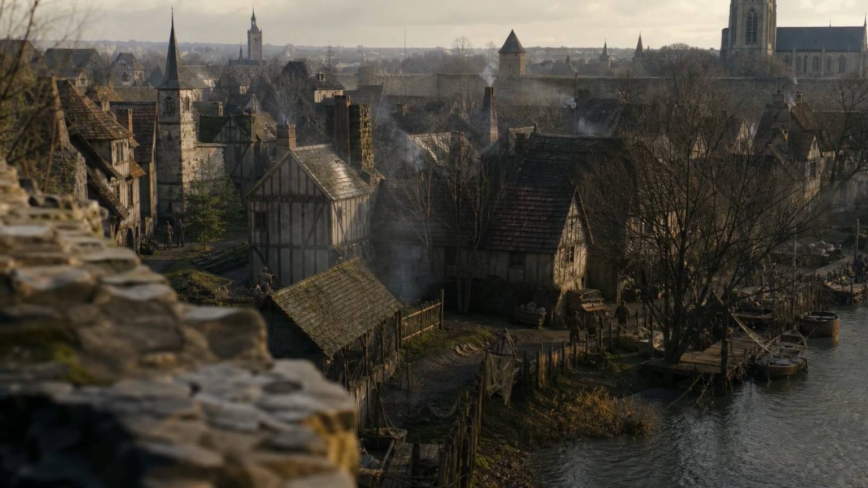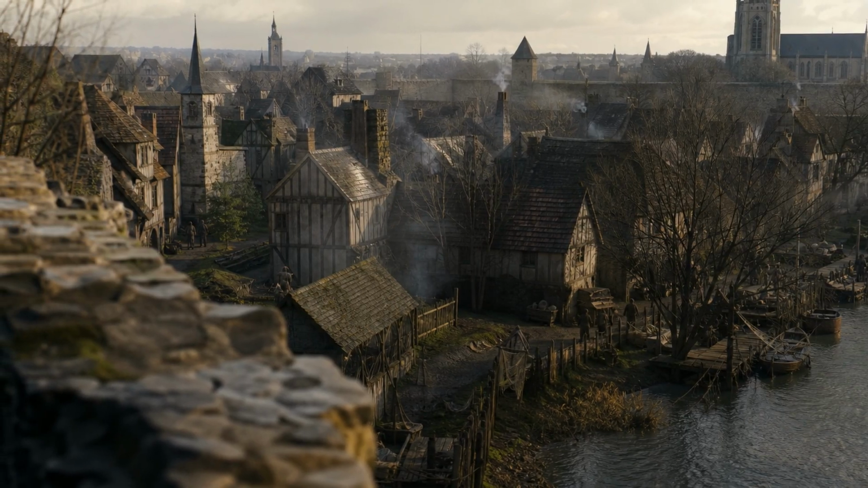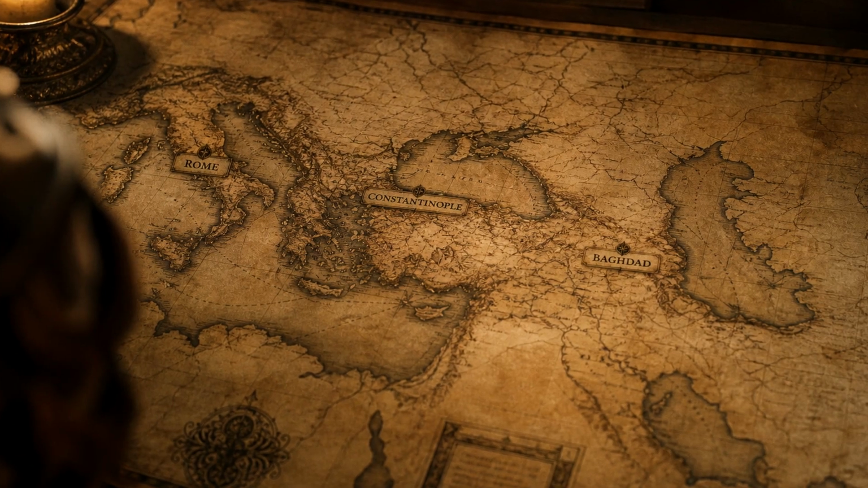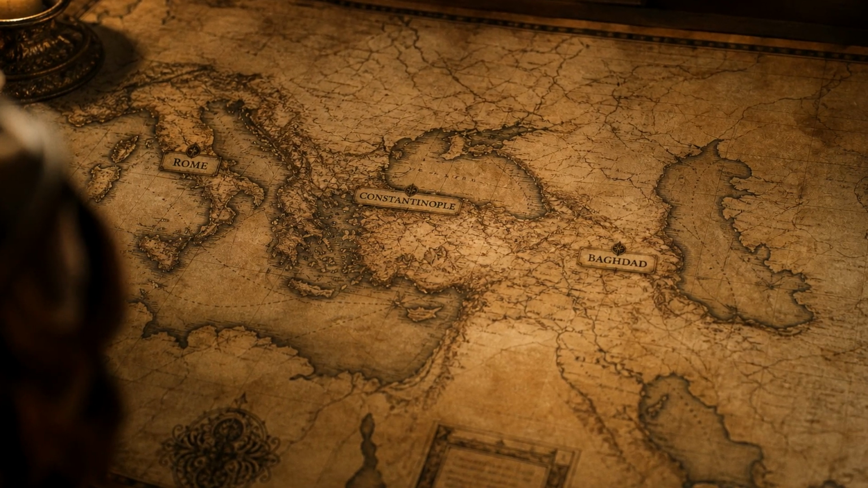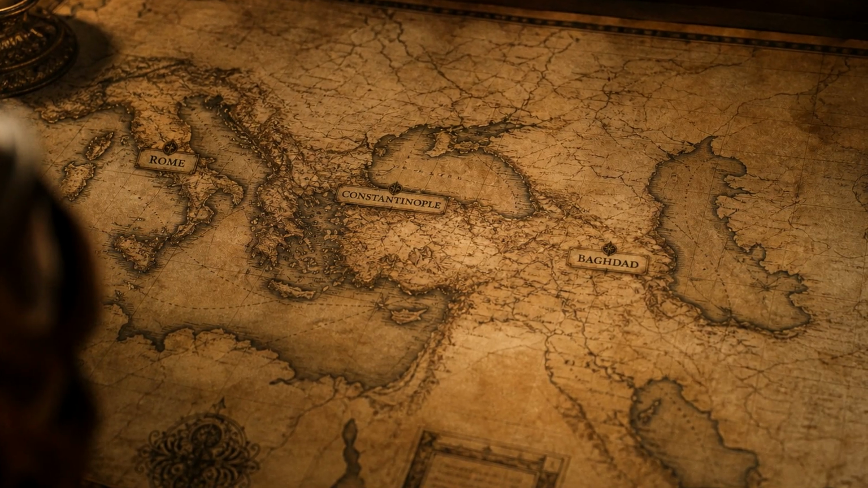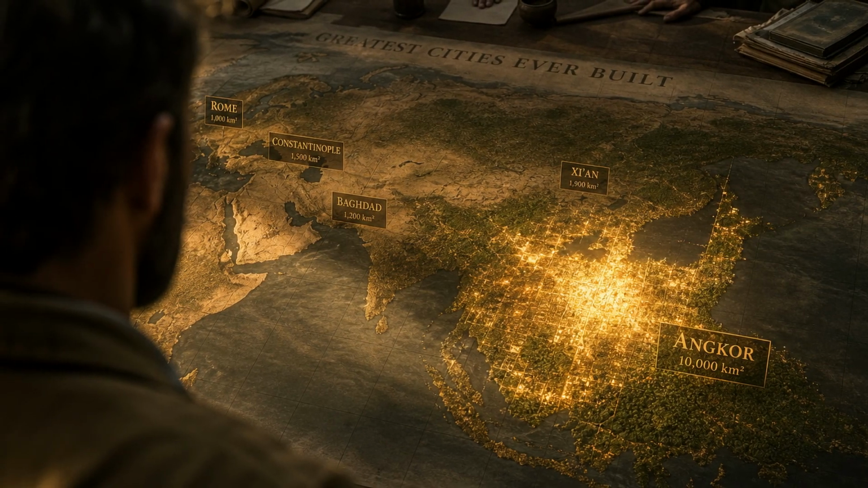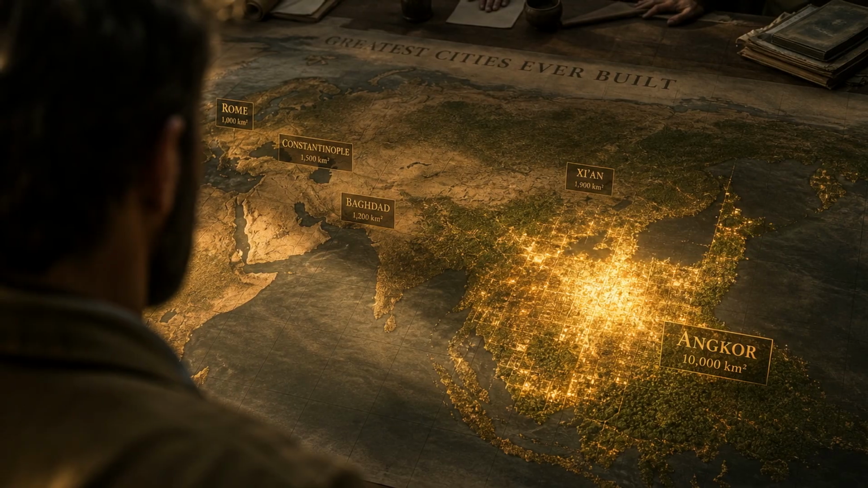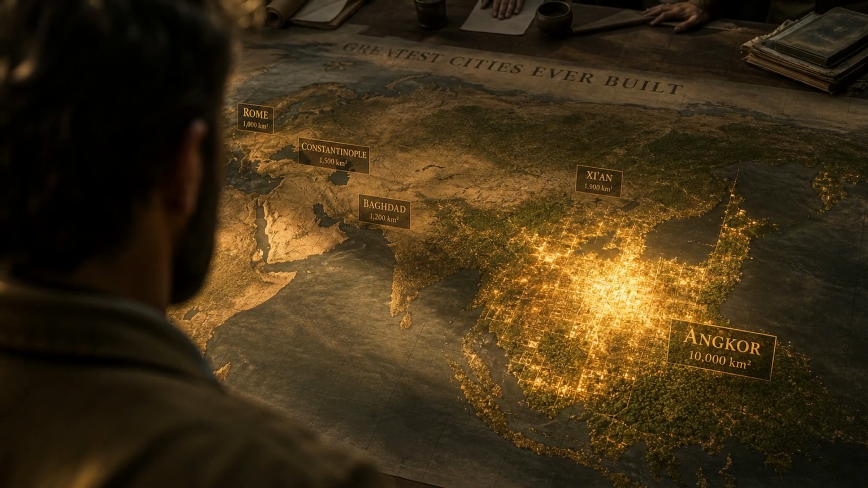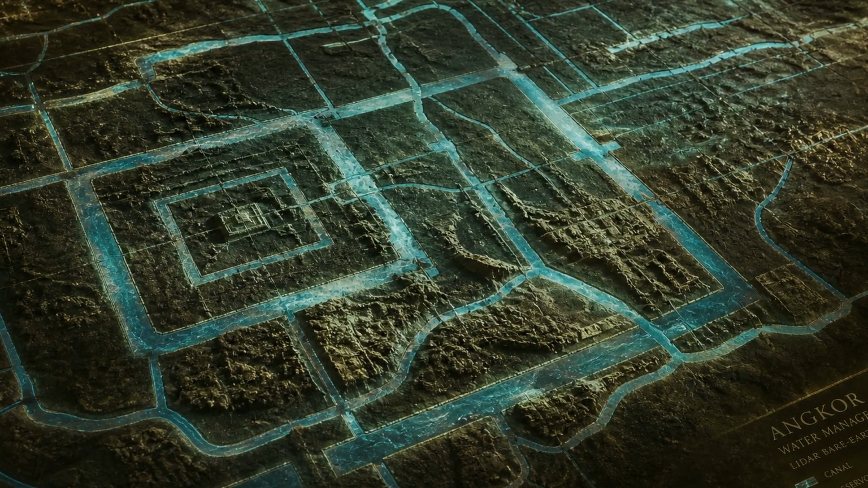For a long time, the story of the world's largest cities was told through the Mediterranean and the Near East. Rome, Constantinople, Baghdad. Angkor rarely made the list, because most of it was invisible, hidden under trees, unmapped and uncounted. Historians could stand inside the temple walls and have no idea that the city stretched for kilometers in every direction beyond them. The lasers changed that. They didn't just find a lost suburb, they rewrote the ranking of the medieval world.